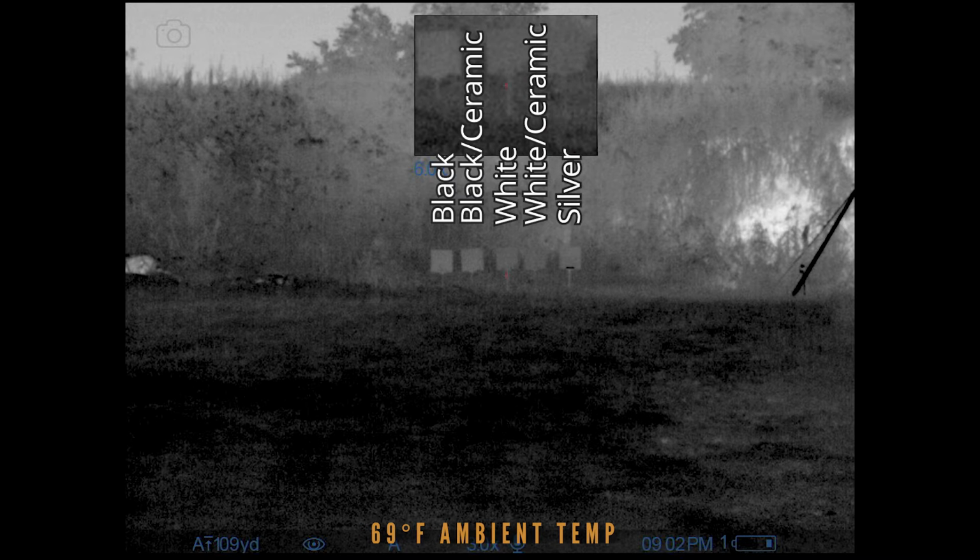All right, here's the final picture of the day at 9:02 p.m., 15 minutes after sunset or so. So definitely they've equalized even further. The two white ones actually look like they're a bit darker than the rest, but not by much. The silver and the black ones look the same, so everything's more or less equalized. You can still see the steel silhouetting against the grass behind it at this point, just because it's going to reflect, hold on to heat differently than the grass, but the targets themselves have more or less equalized.